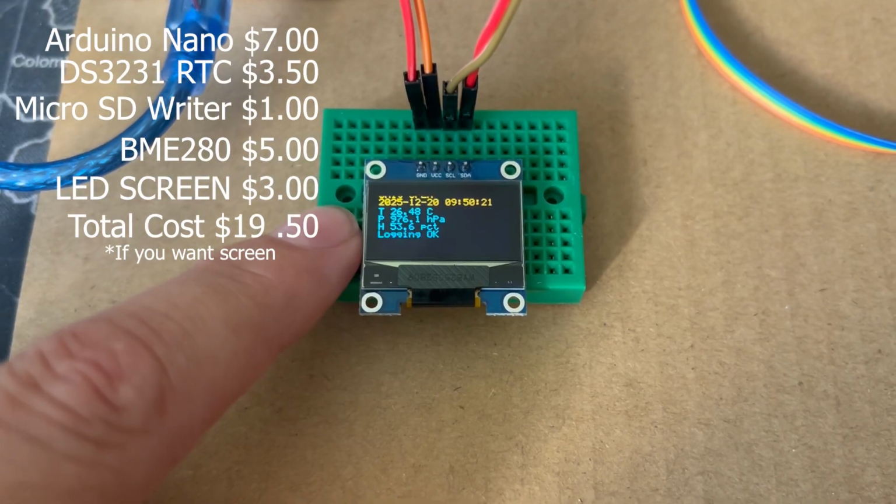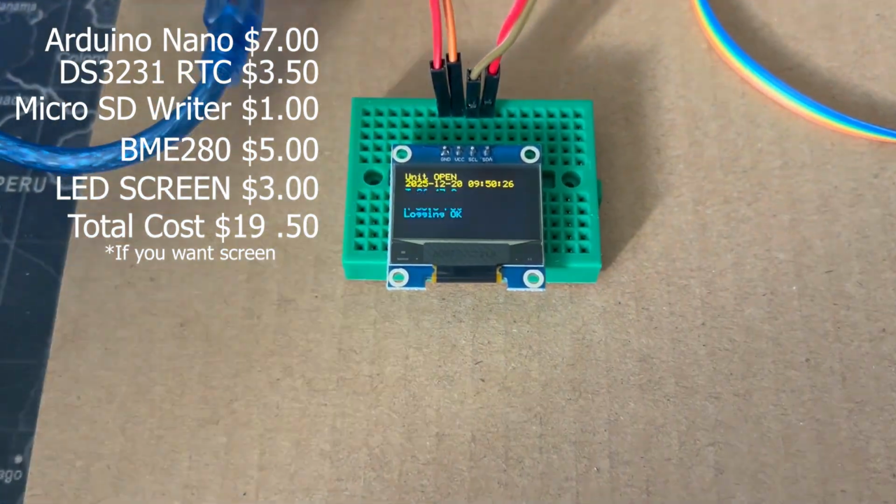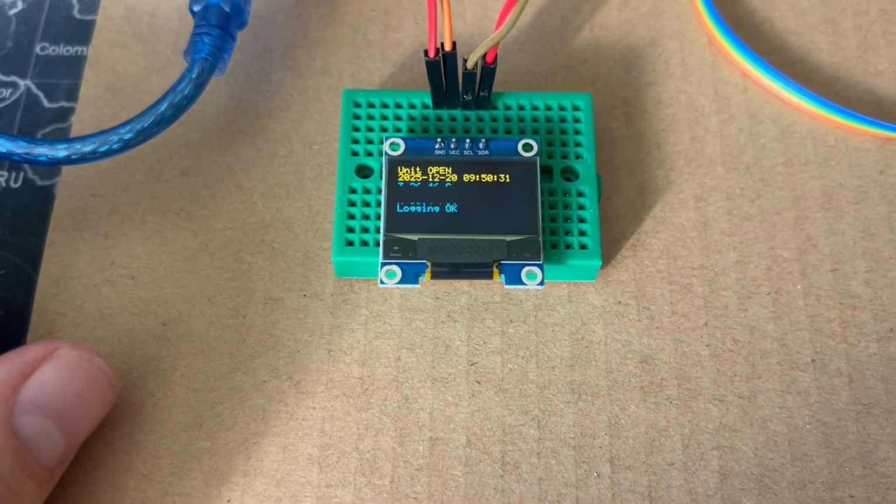But we're going to run it tonight, and I might run it a number of nights, but we'll run it tonight and make a video out of it and see what happens. You don't need this, but I'm gonna start using these every time.